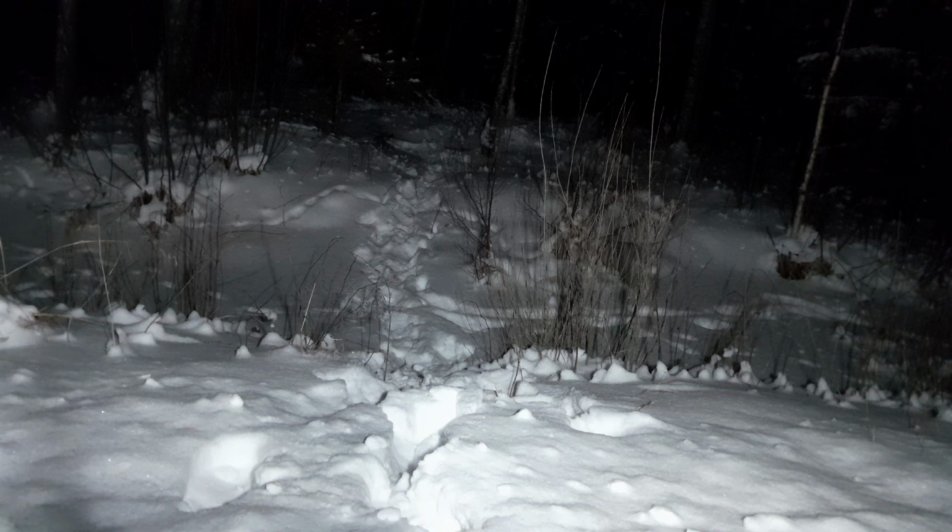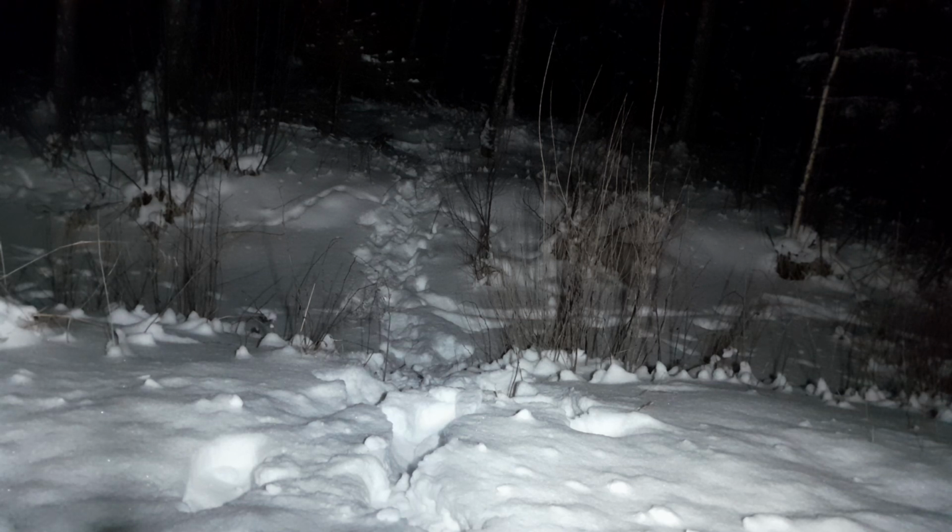Let's continue moving through the forest to find more evidence of important wildlife tracks and traveling paths. Let's go. Let's go away from this area. Find something different.